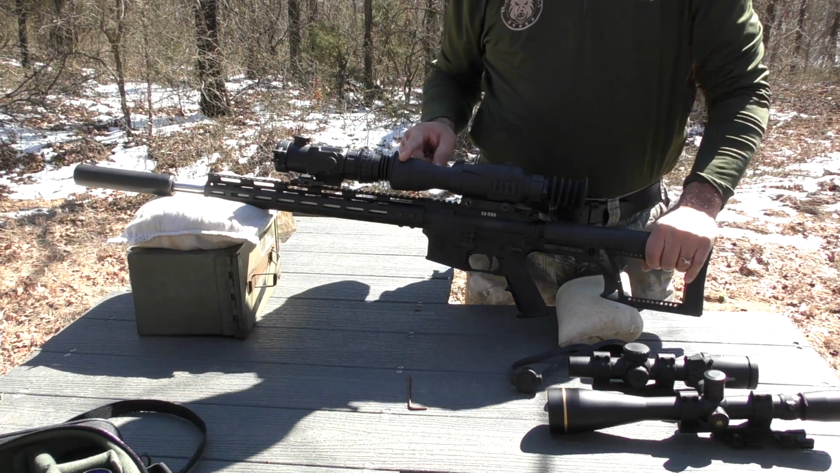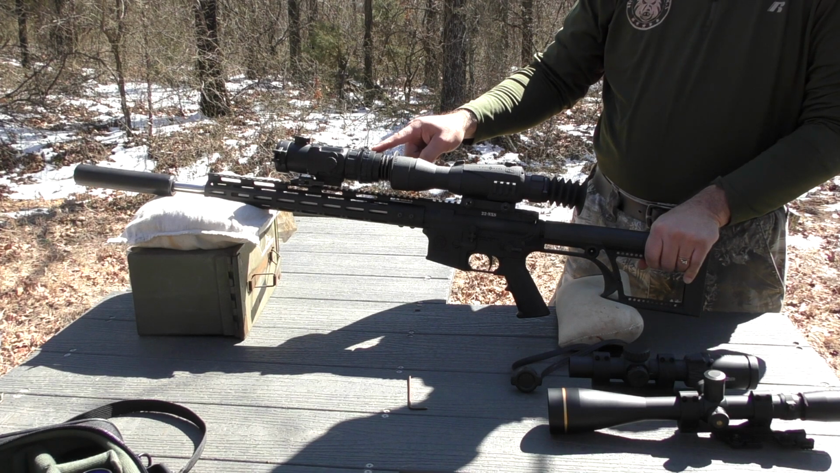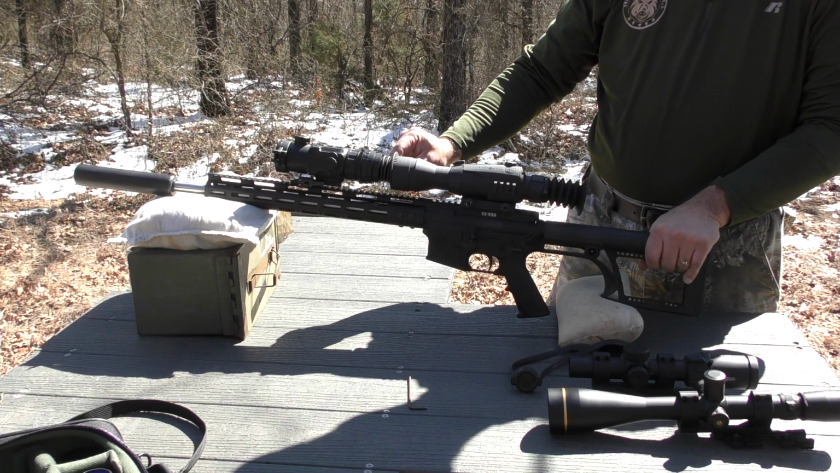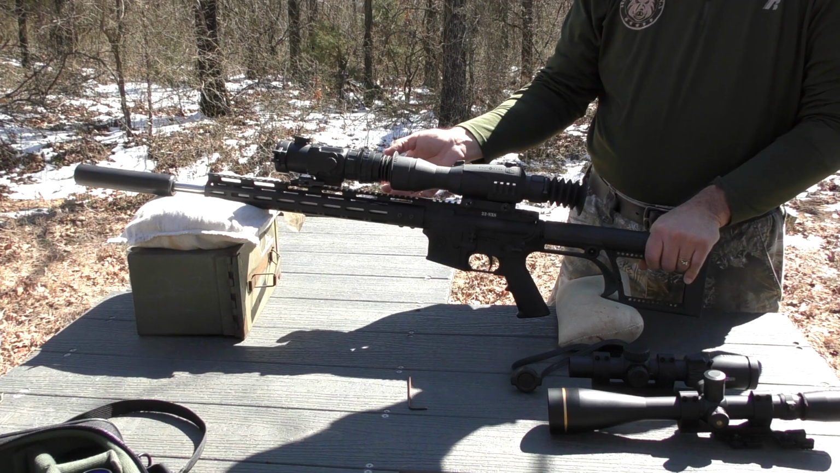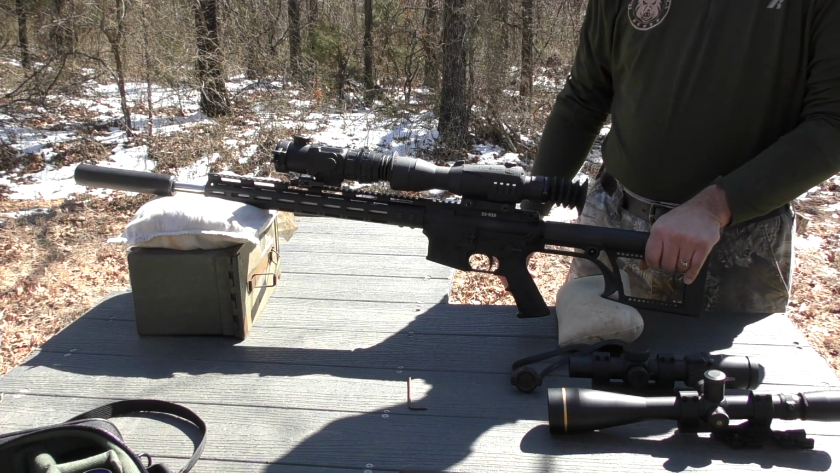I did not put the front of the day optic full press to the back of the clip-on. I was able to compress the eye cup a little bit on that light suppressor, but you don't need to jam them together. So right there, we should be ready to go shooting and getting zeroed.